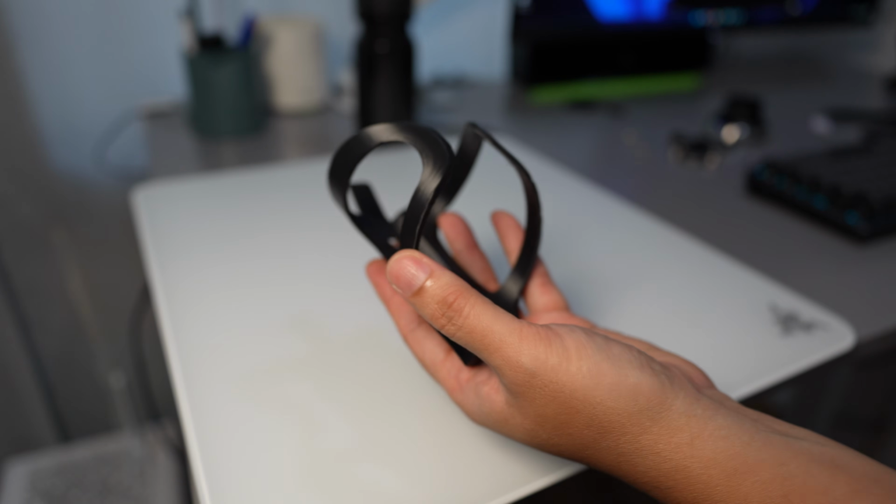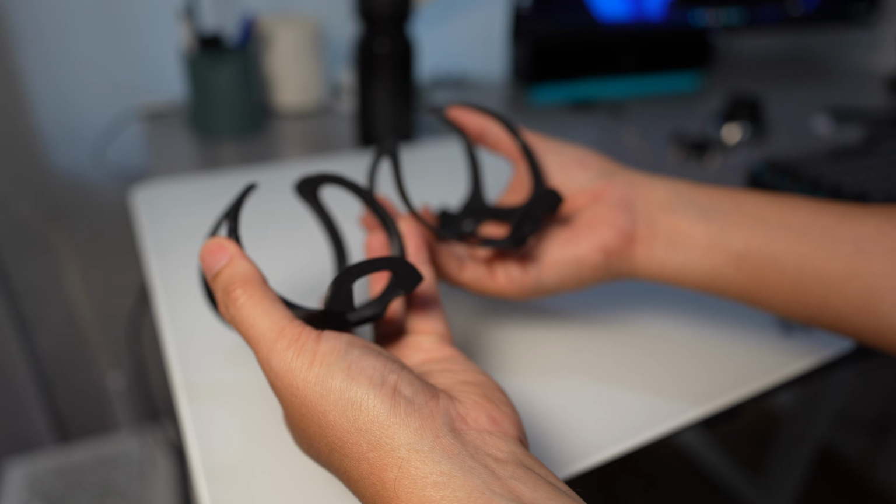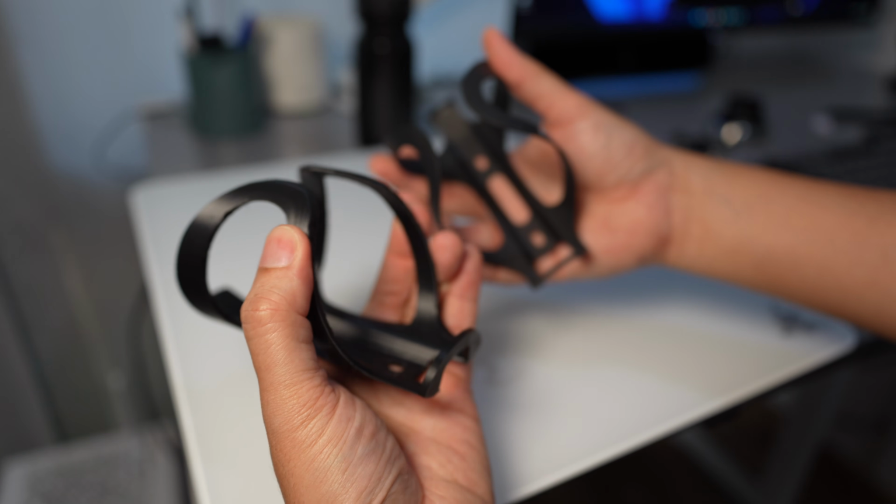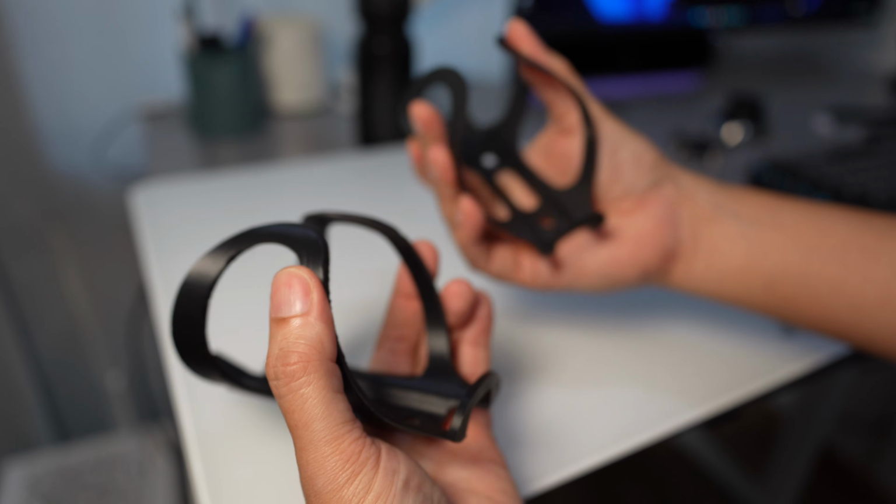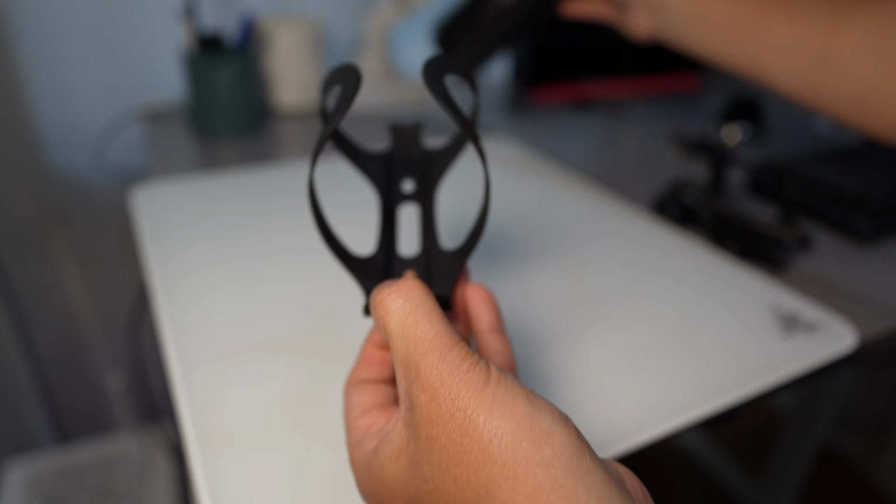Let's compare it to the original one. I think it's about the same weight, but this one is 3mm, this one is 1.6, and if I squeeze it, the metal one is stiffer. So it's this one, yeah, it's quite tight to put the bottle in.